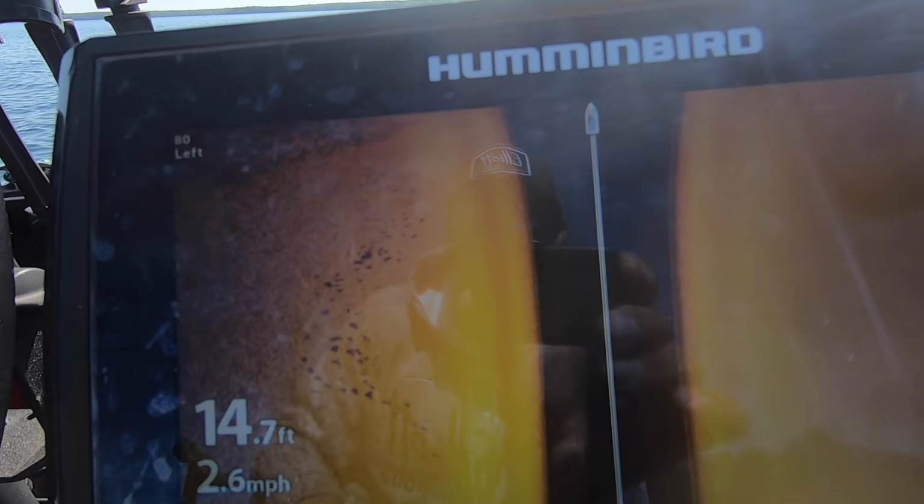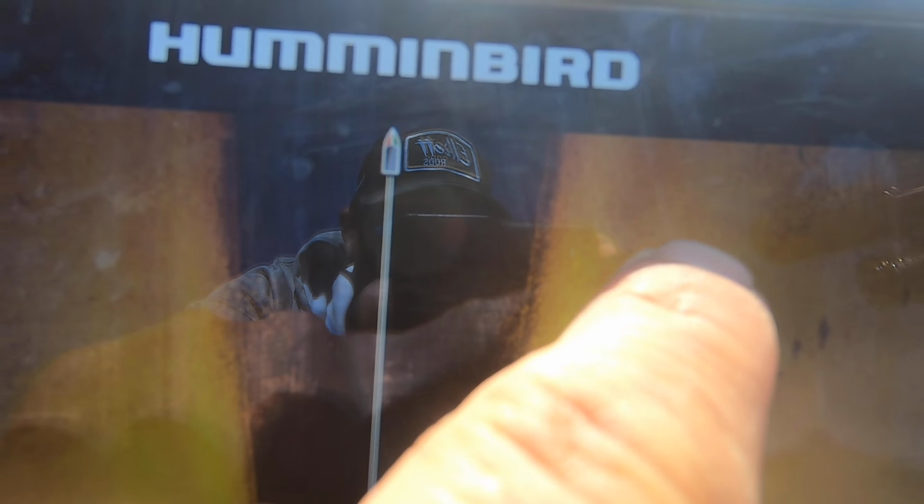So now what I'm gonna do is keep coming out here deeper and deeper and deeper. And what you're gonna see is a weed edge starting. The weeds on this spot started about 12 feet. So here is my weeds starting, and those fish are right on that inside edge, as you can see. And actually, if I pan over to the right, here's some more fish. And these ones look like very quality fish. You can kind of barely make it out here. Here's where your weeds start.